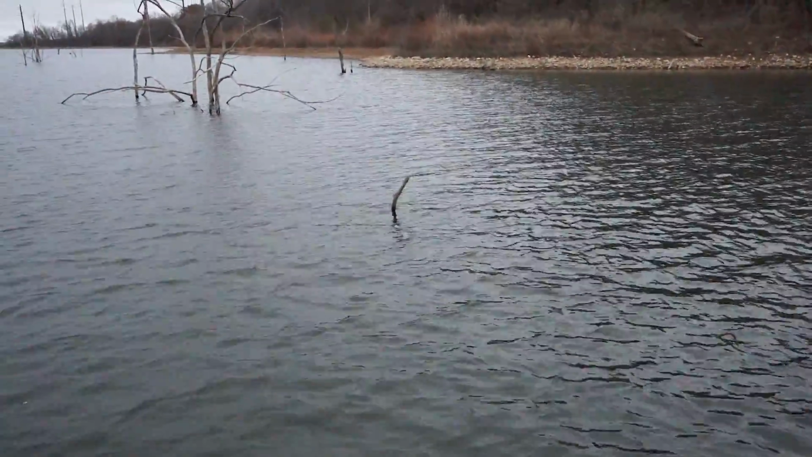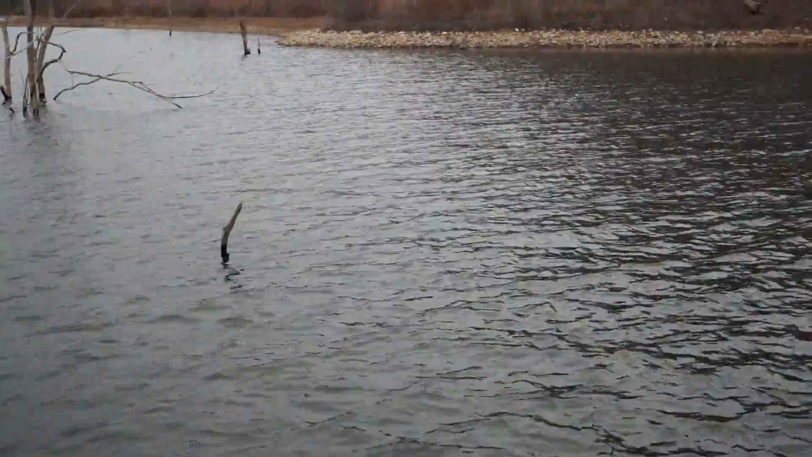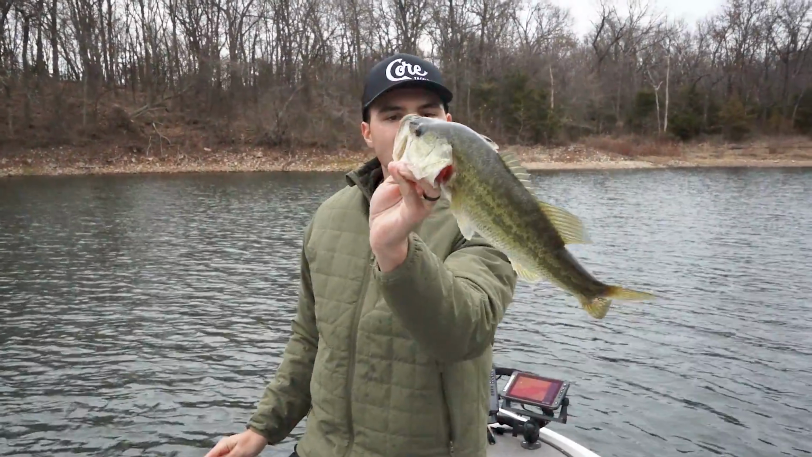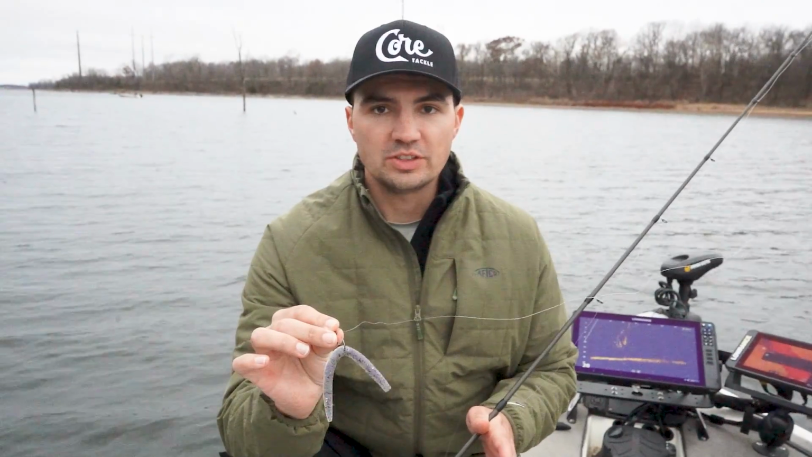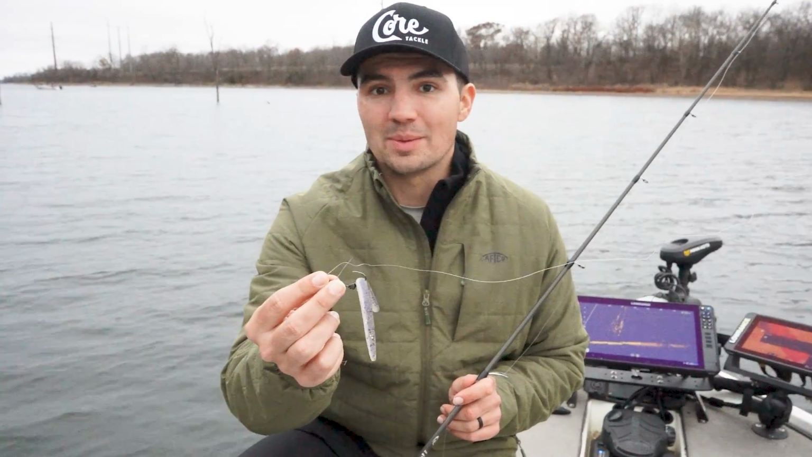And if you guys don't have forward facing sonar, you can also just go through these wooded areas and just throw this Wacky shot at all the visible cover and still catch these fish. It comes through the cover great. That's a beautiful fish right there. So as you can see guys, that Core Tackle Weedless Wacky shot hook really is a super versatile hook, both offshore with forward facing sonar, but you can also fish it around shallow boat docks, grass laydowns, and just fish it like you would a normal Wacky rig up shallow.